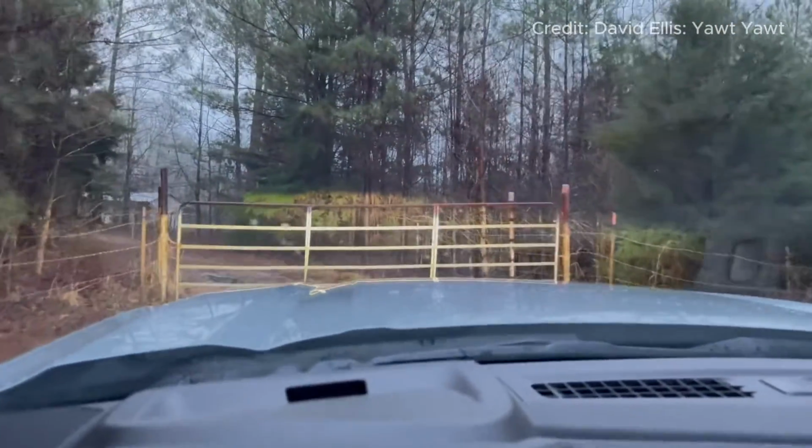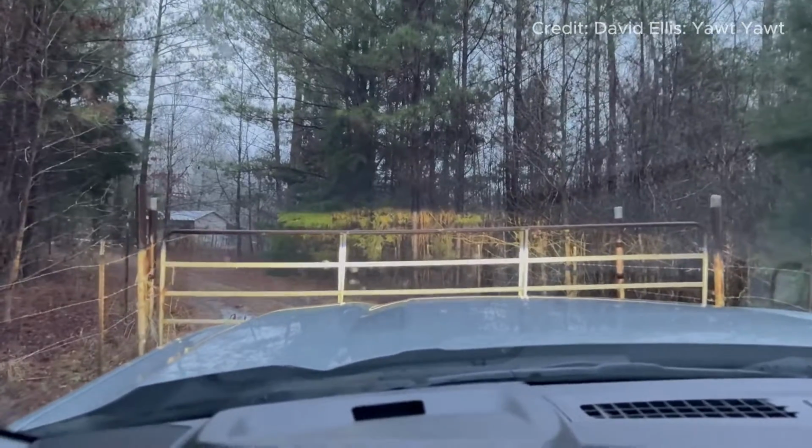When you see the gates, the head knocking awaits.